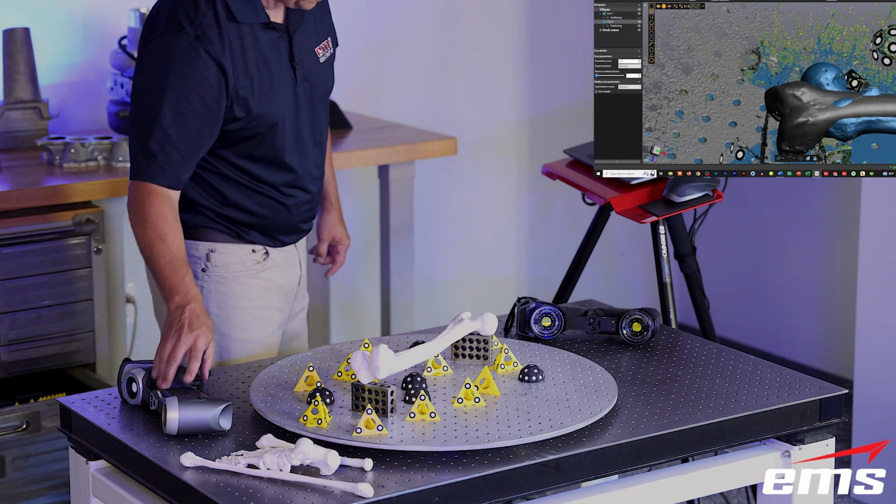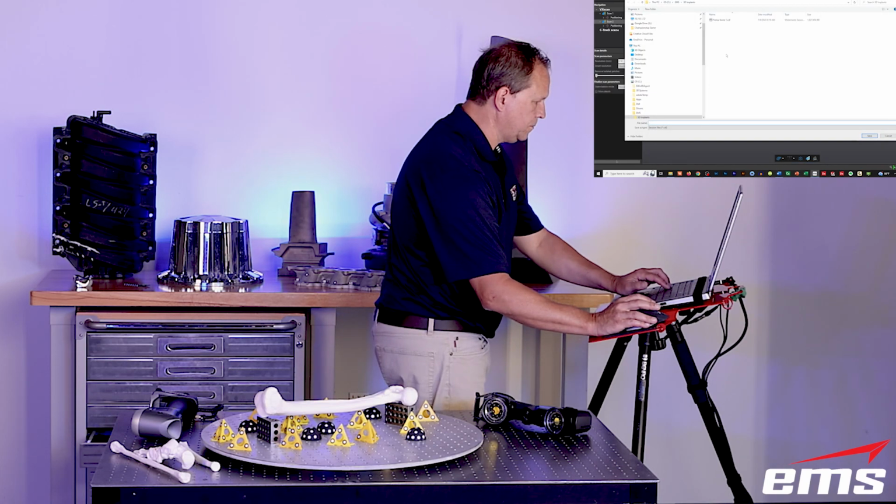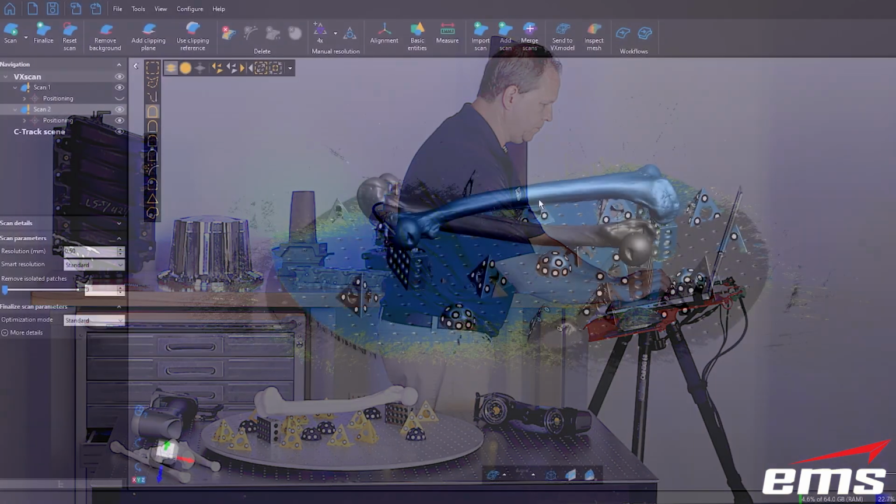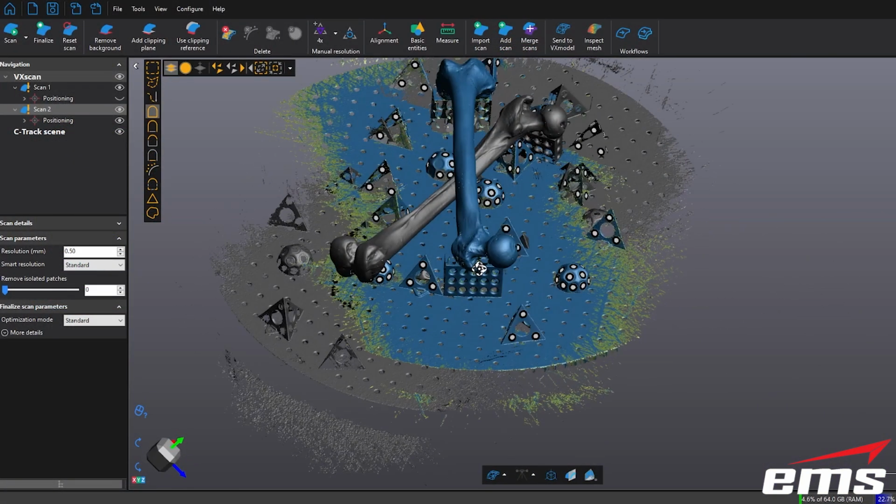And then I'm going to long hold the button and tell it I'm done. So now we can review the data. And next we'll align and put the two data sets together and merge them. Okay, now that we're done 3D scanning, you can see we have the two files here.